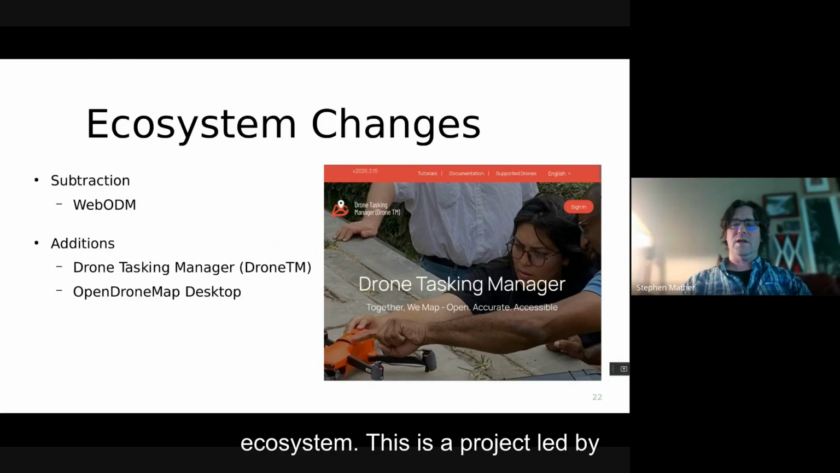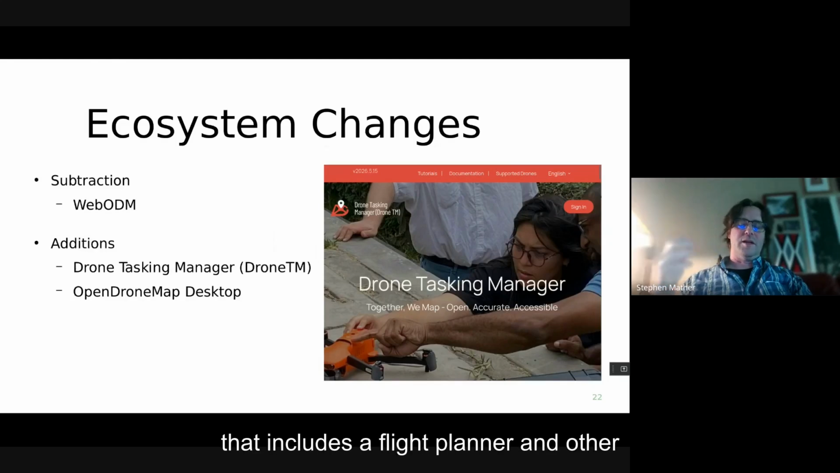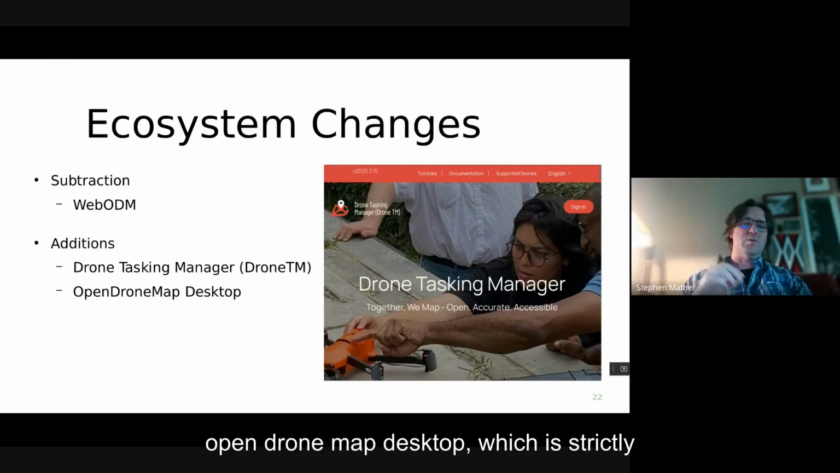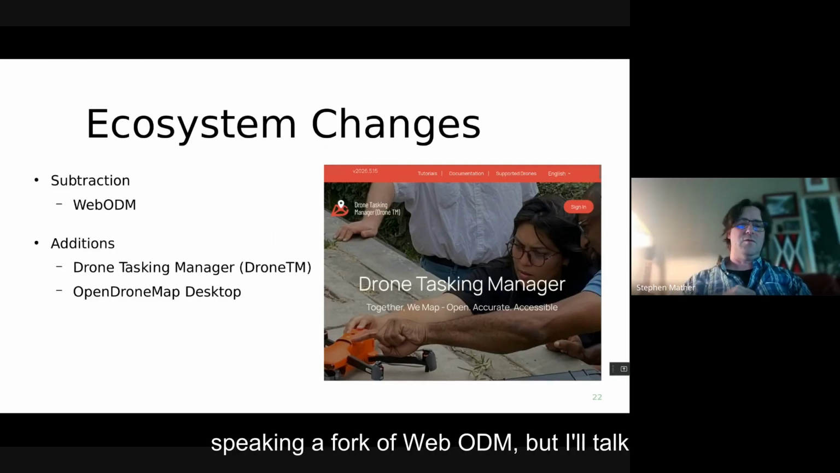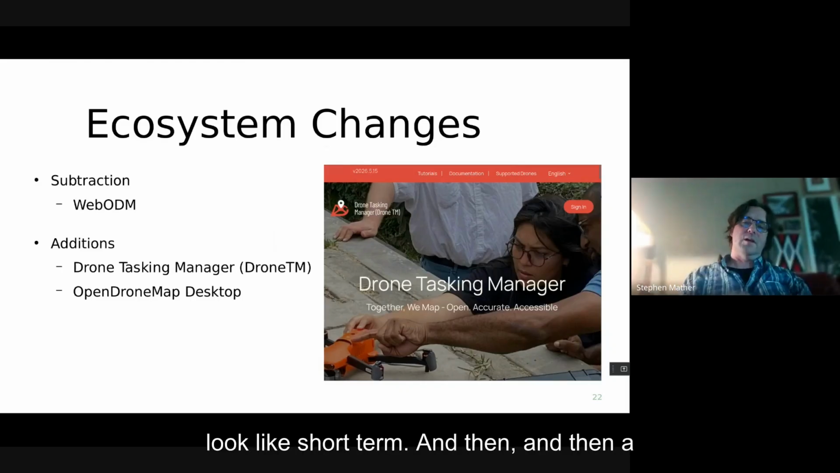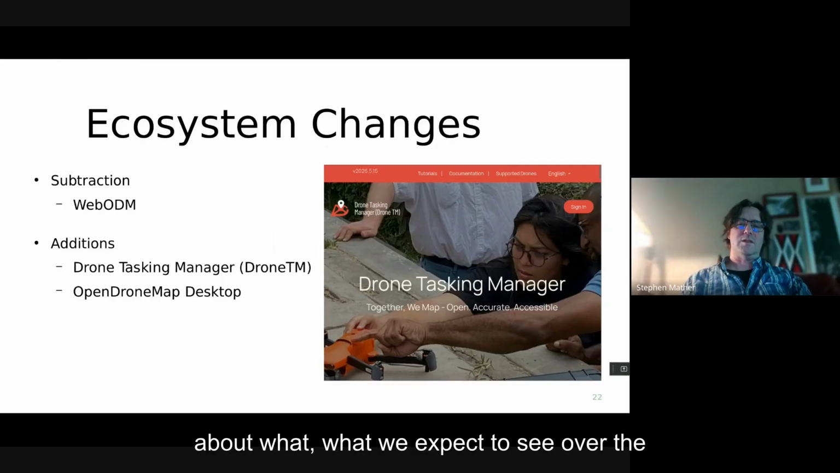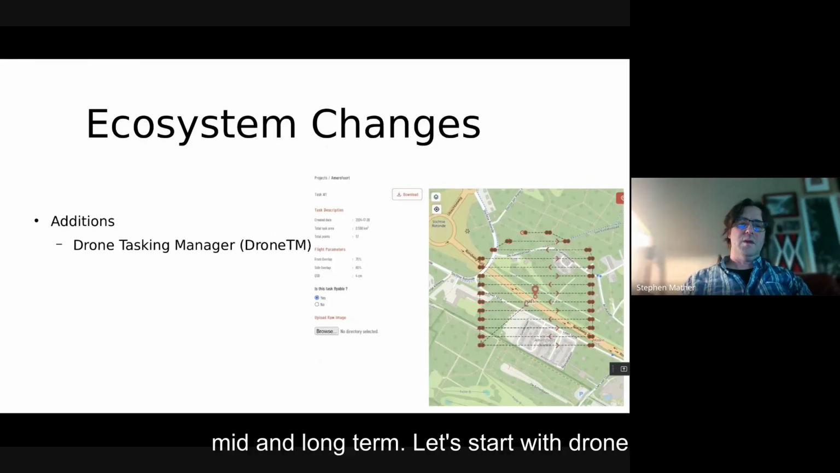This is a project led by Humanitarian OpenStreetMap team that includes a flight planner and other characteristics that's backed by OpenDroneMap. And then currently we're sort of in this stasis period with OpenDroneMap Desktop, which is strictly speaking a fork of WebODM, but I'll talk a little bit about what that's going to look like short term, and then just a little teaser about what we expect to see over the mid and long term. Let's start with Drone TM because that's a little bit more mature at this point.